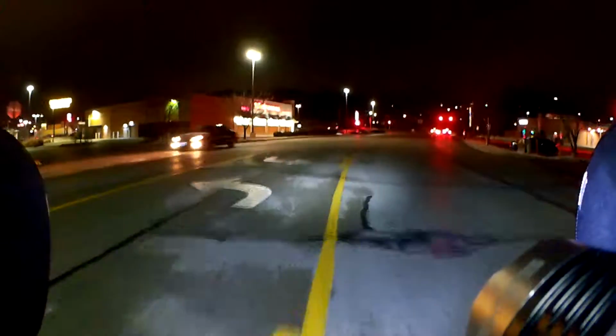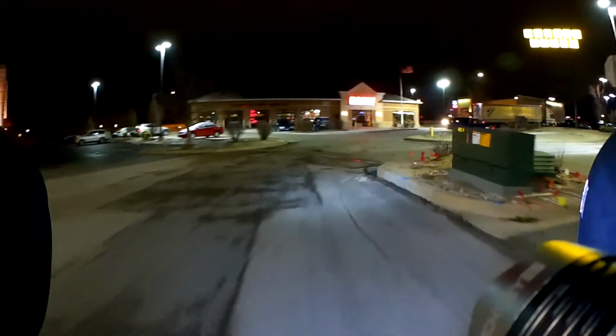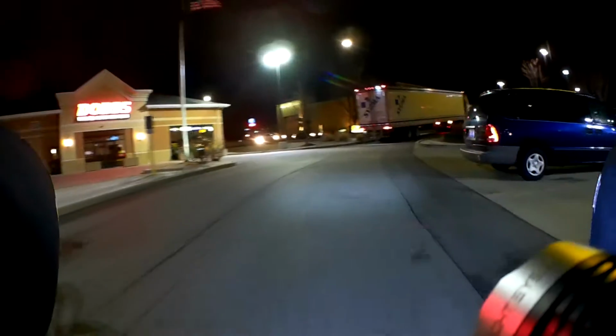Feel my fingers. I was riding against that mess all the way down the trail.